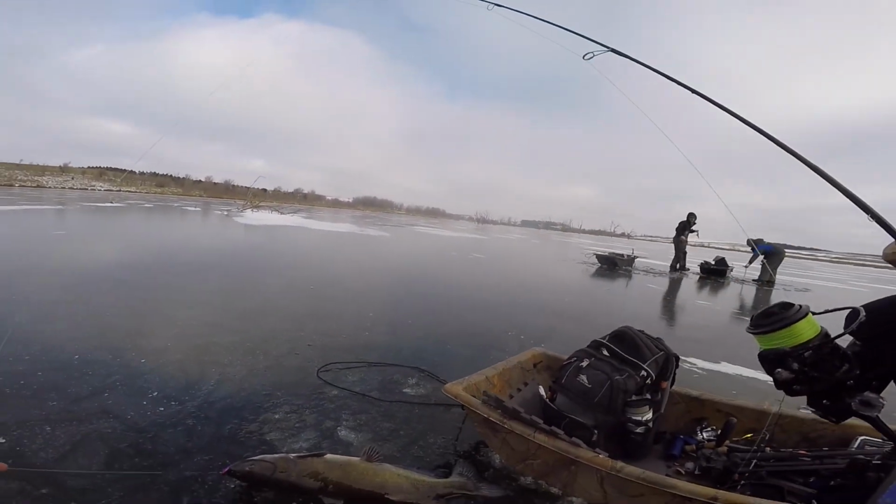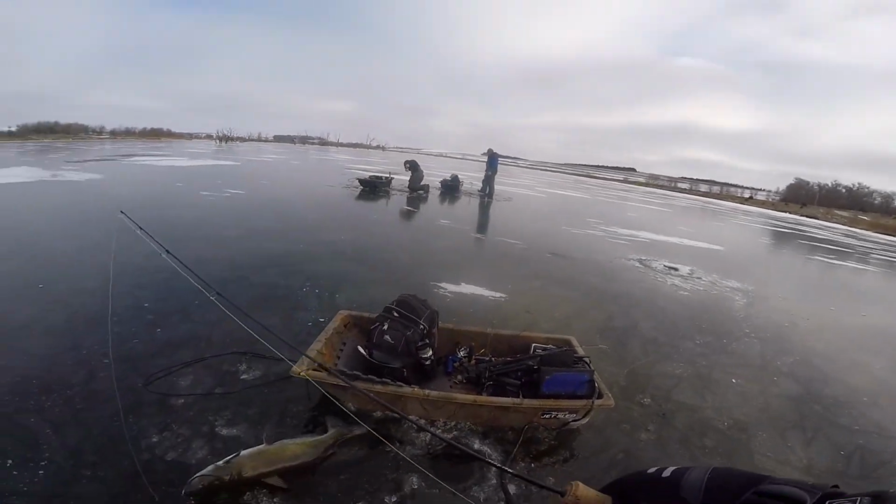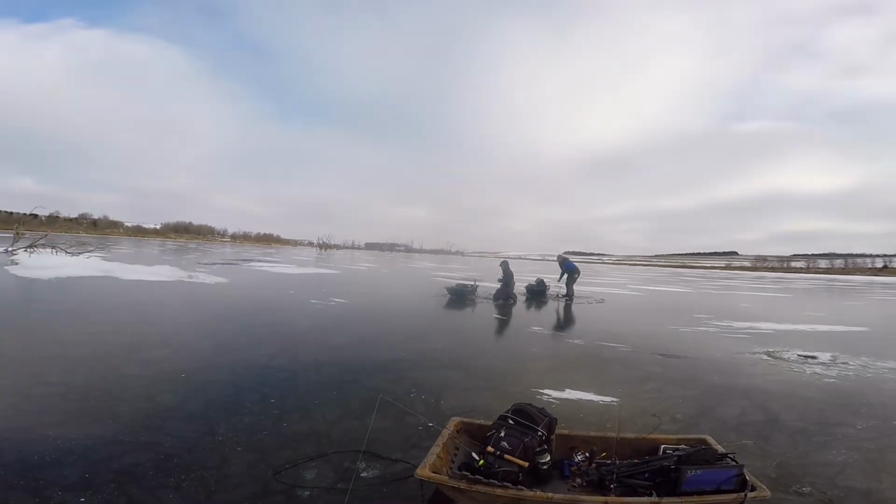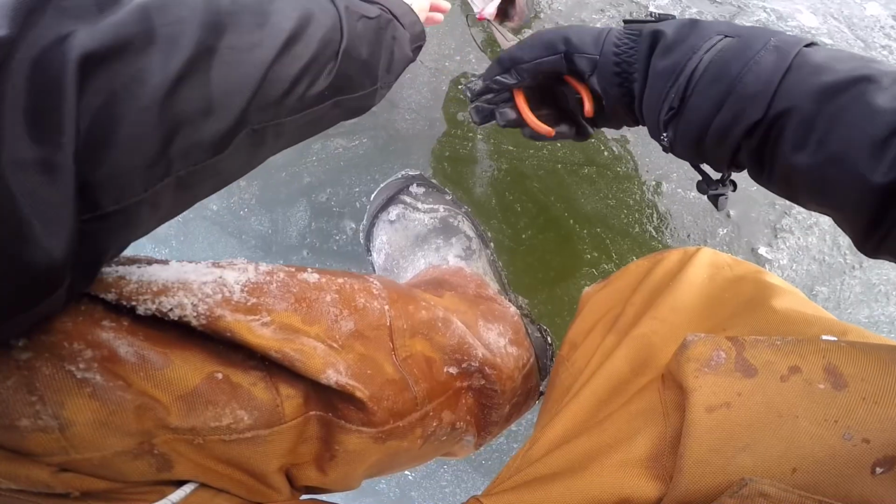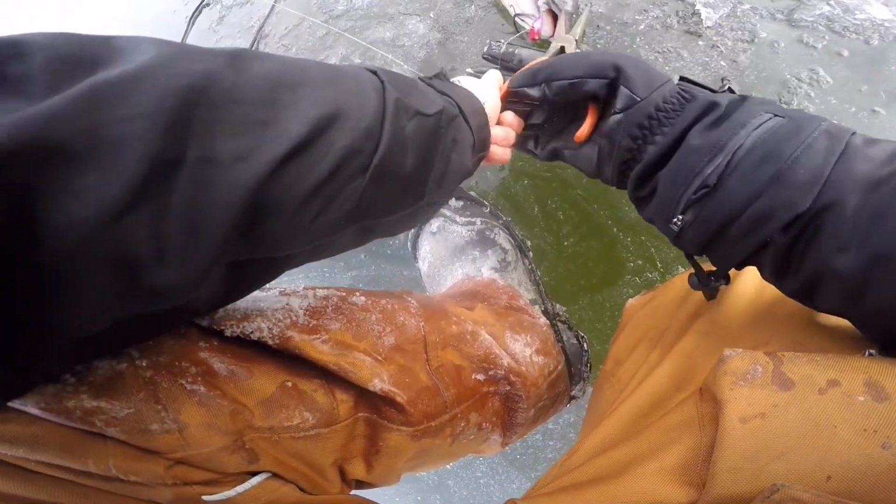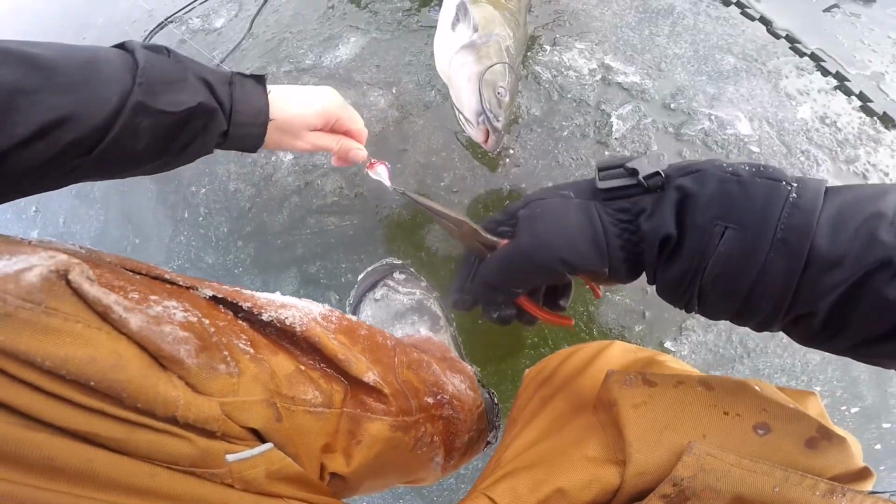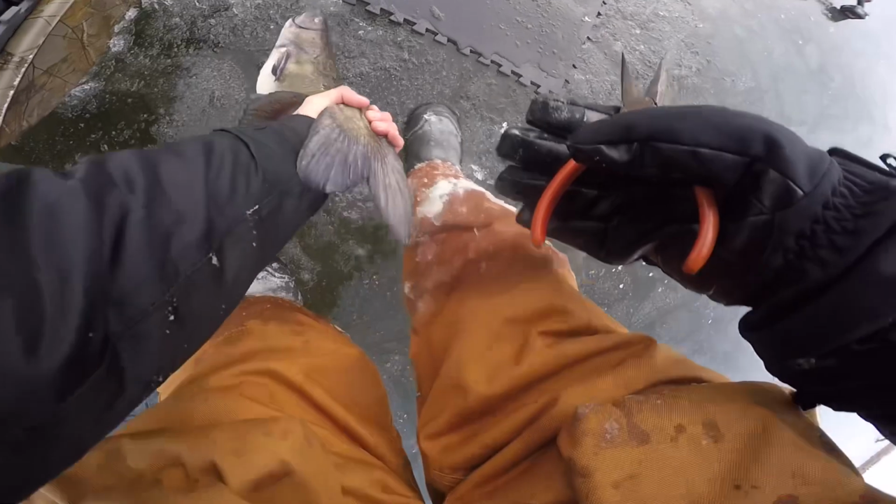Whew. That is. Just took a little more extra time looking. I wouldn't have caught that bass. Probably wouldn't have looked over here at all. Just a whale. Just a whale. Short and fat. There we go.